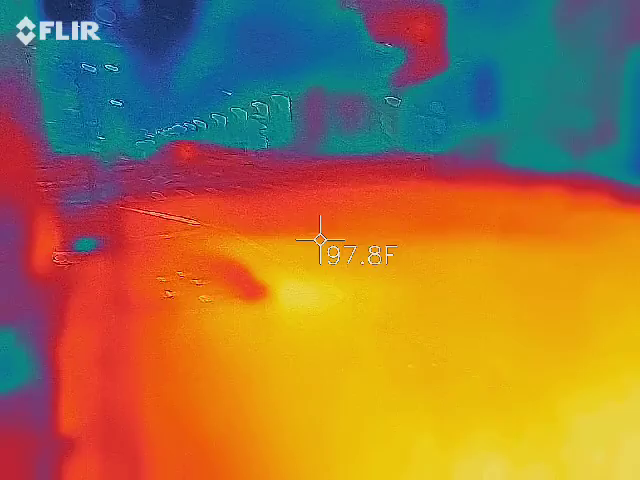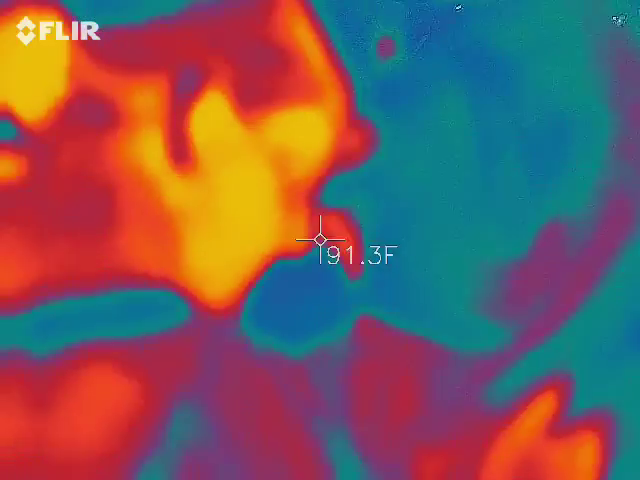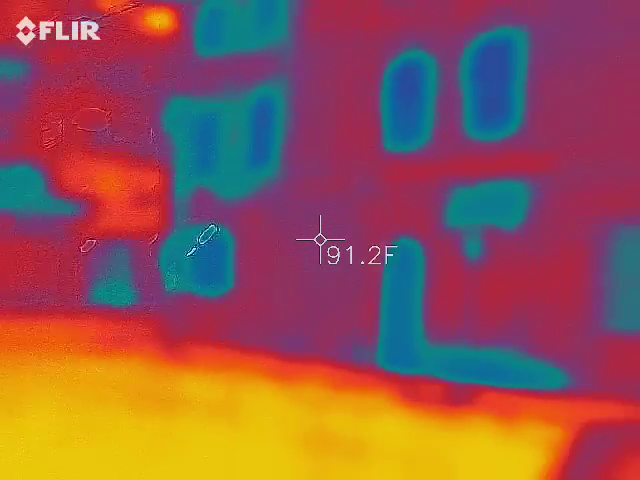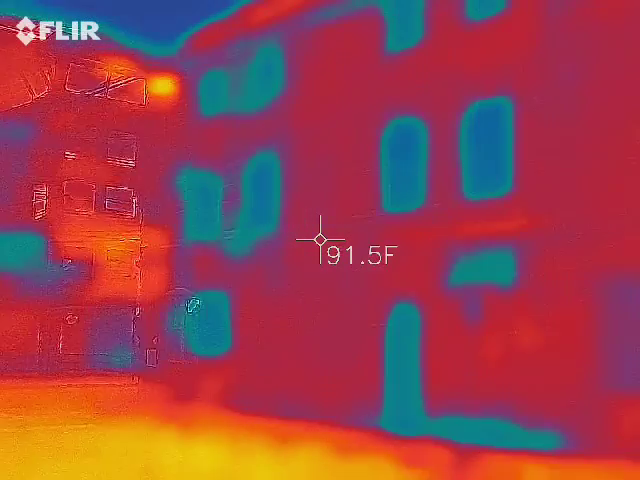All right, so the thermal imaging camera. Let's get that over here. What you guys are looking at on this brick building is Bocce's Restaurant. It hasn't been there since 2015. They sold it back to the city because it's completely haunted. They want nothing to do with it. Doors do not stay locked. Things move around. Things will show up in the windows.